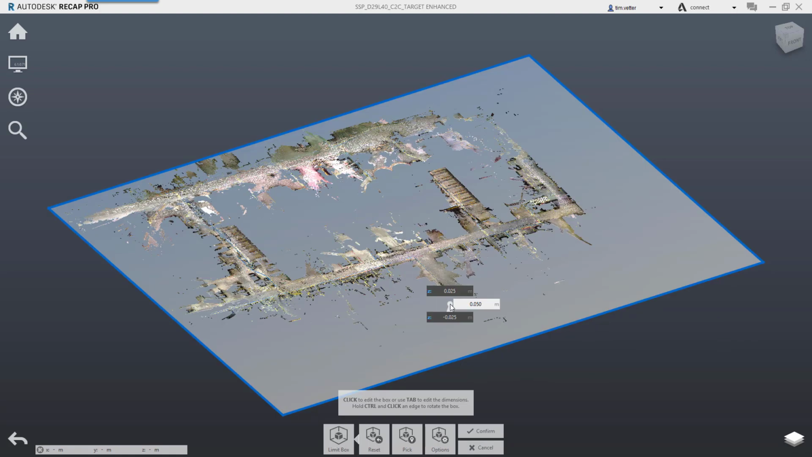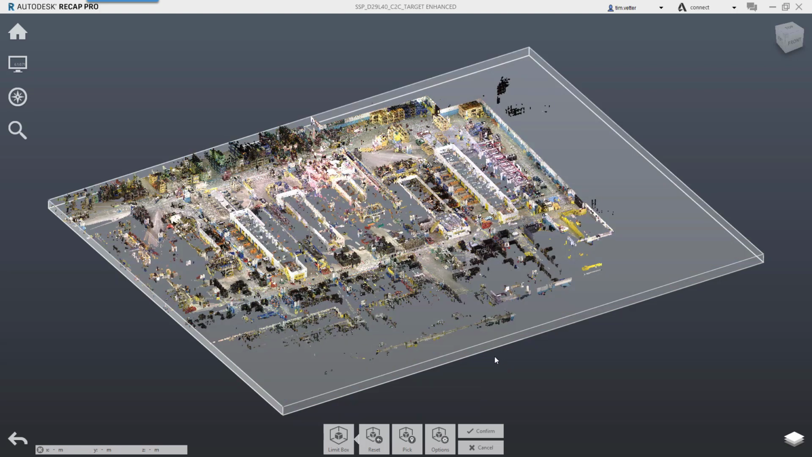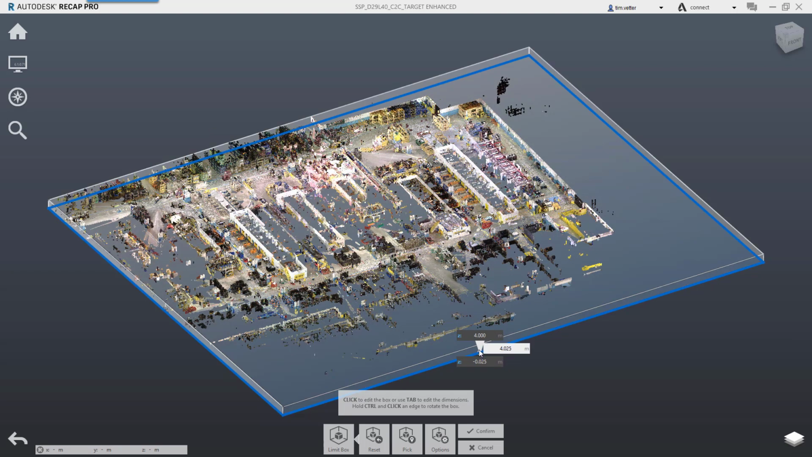So that was kind of fun, but what we really want to do is export some information to do an alignment using AutoCAD. So I'm going to bring this up to about 4 meters so that I can get enough data to align in a plant grid. And then I'm also going to want to bring in these sides a little bit.